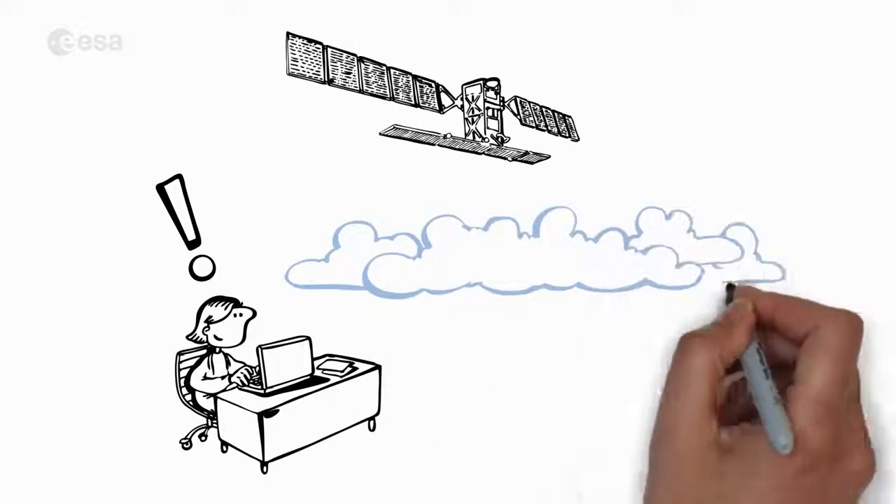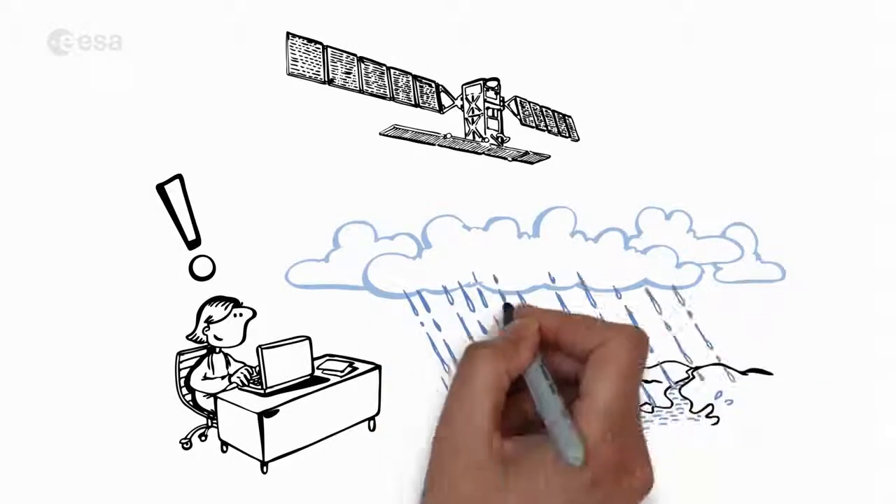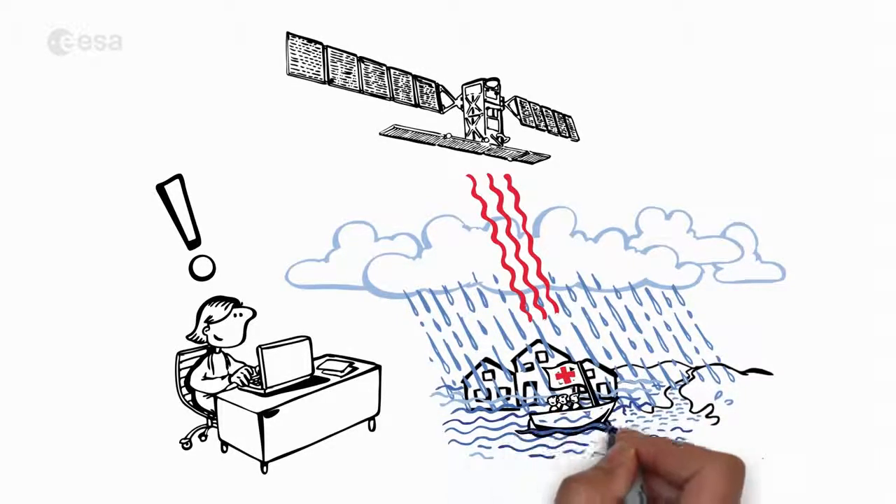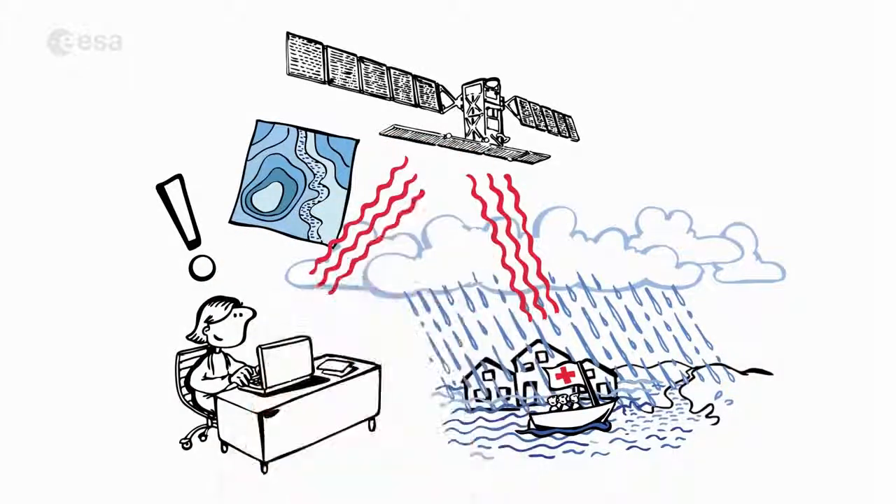For instance, in case of severe weather, Sarah stays on top of things. When it's pouring rain, Sentinel-1 can easily spot rising water levels and the beginning of floods over land areas, even through the clouds. There's no better tool for calling rescue teams into action.